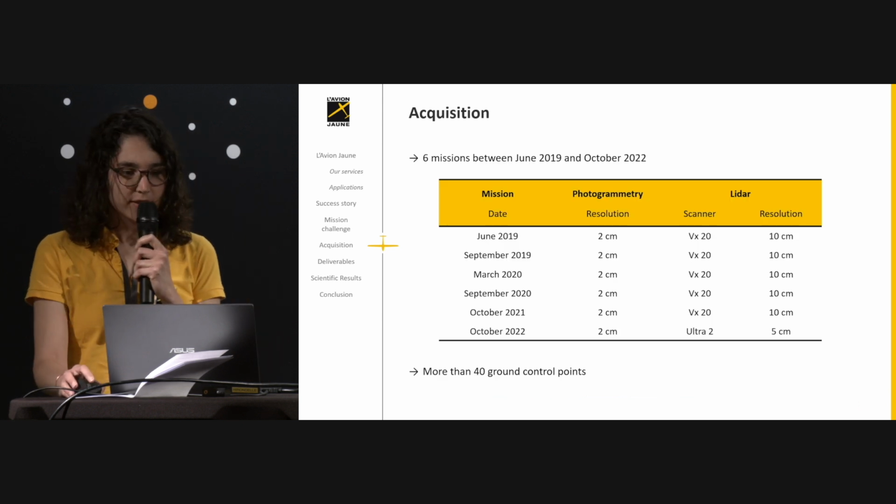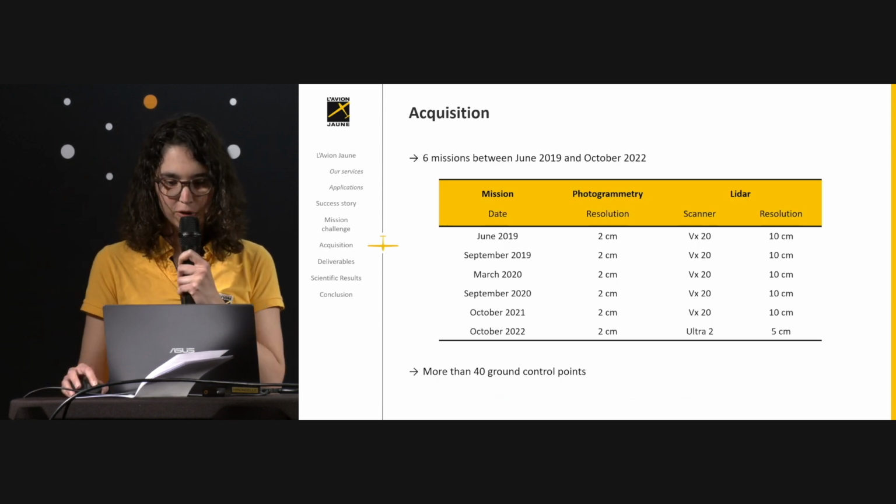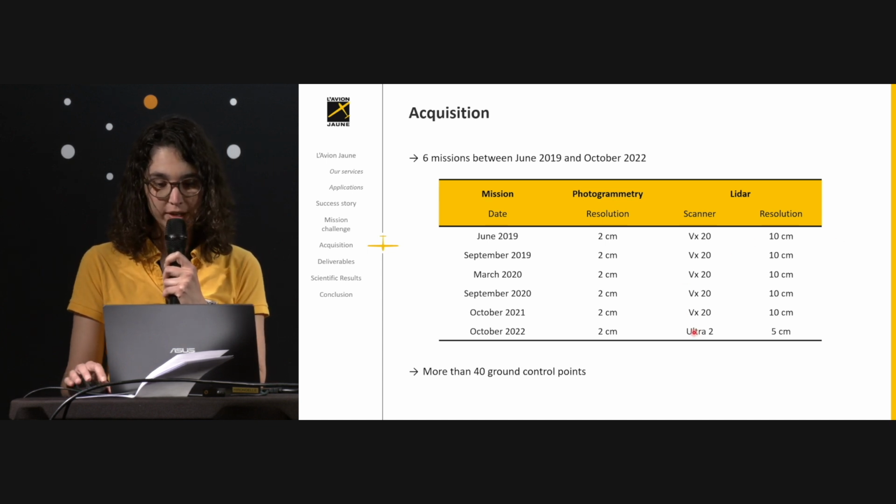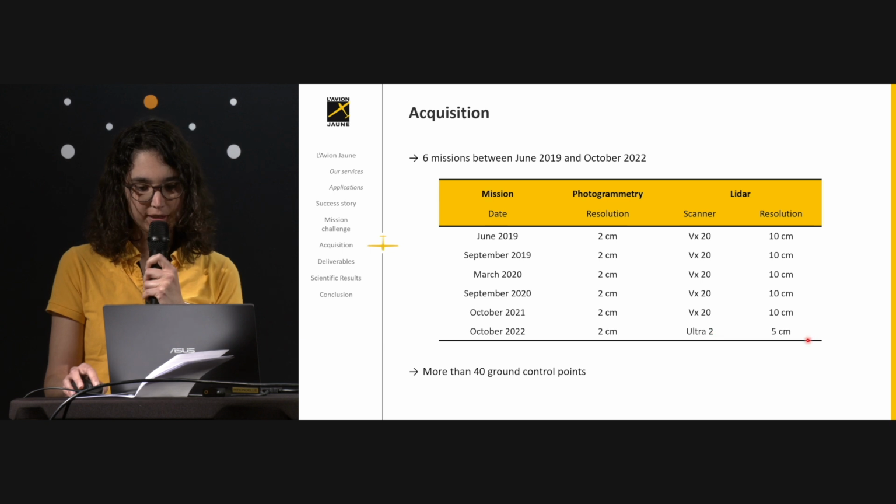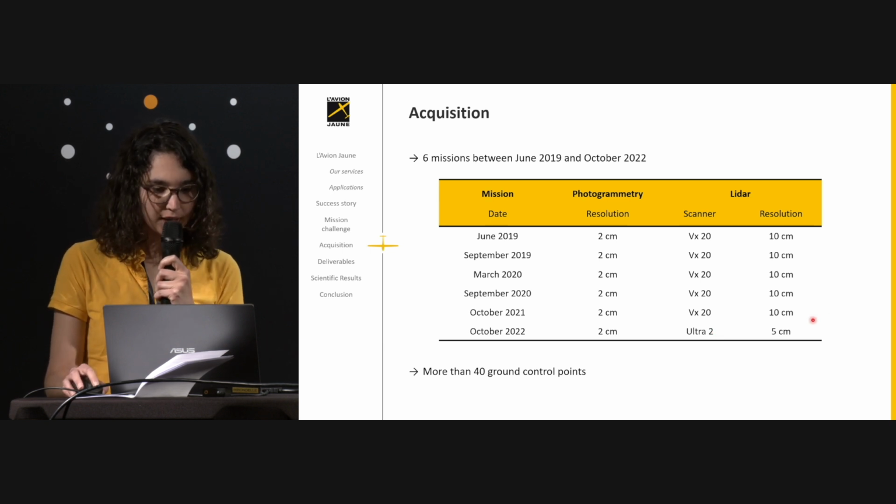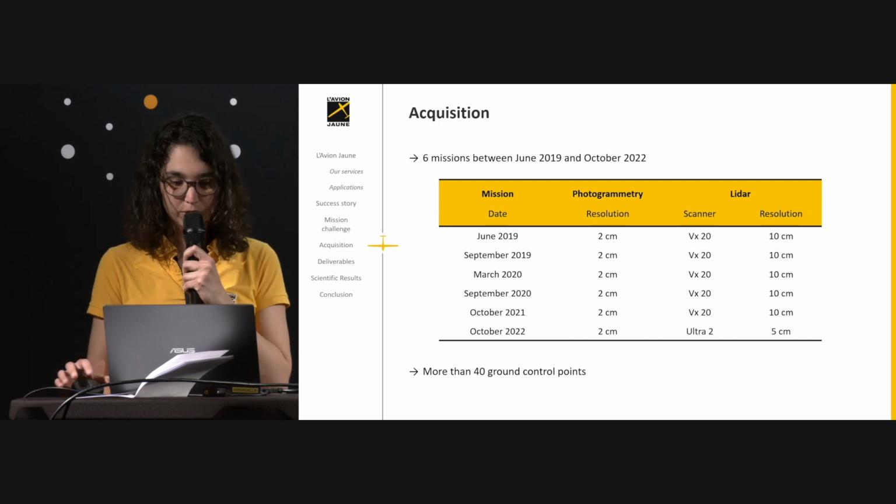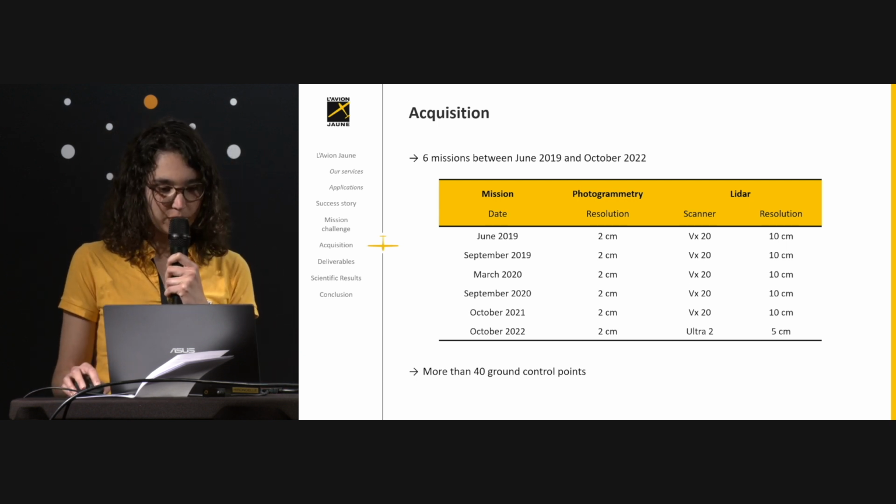So we carried out 6 operations. For 5 of them, we used the VX-20, and for the last one, we used the Ultra 2, and we got a better resolution. In the field, we collected more than 40 ground control points to check the precision.